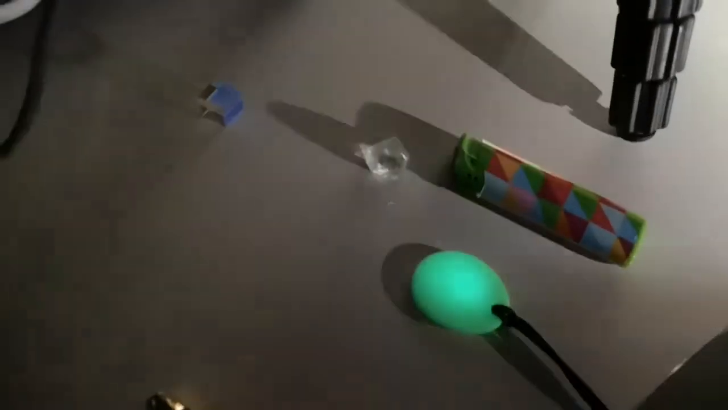Where's the other one? Interesting. Seems to have disappeared. Been kidnapped by aliens again. I'll have to look for that later and try that out. So that's what I wanted to try quickly.